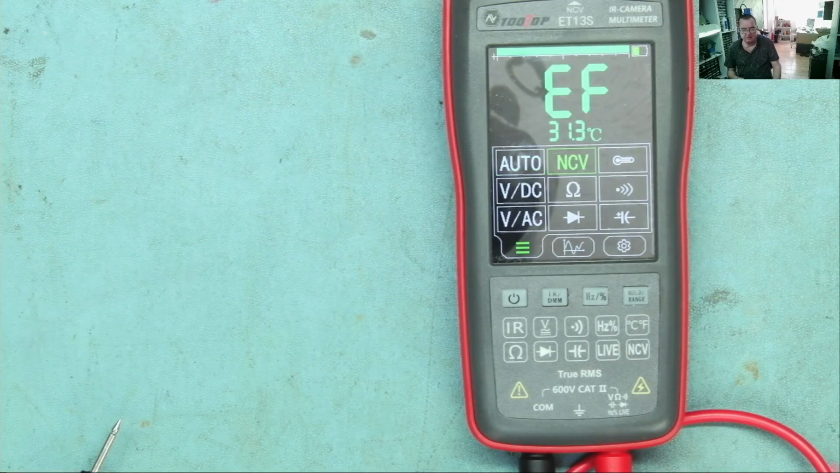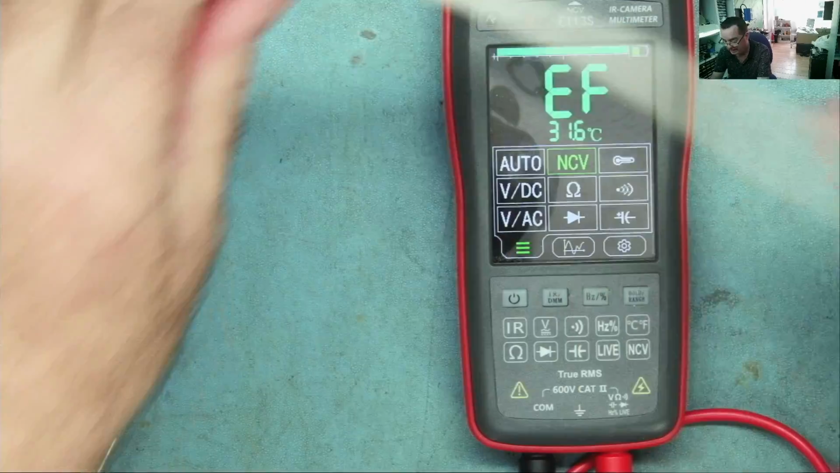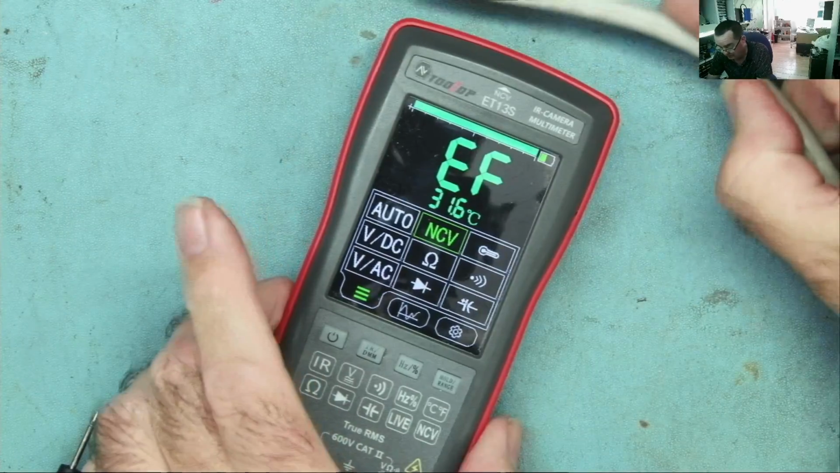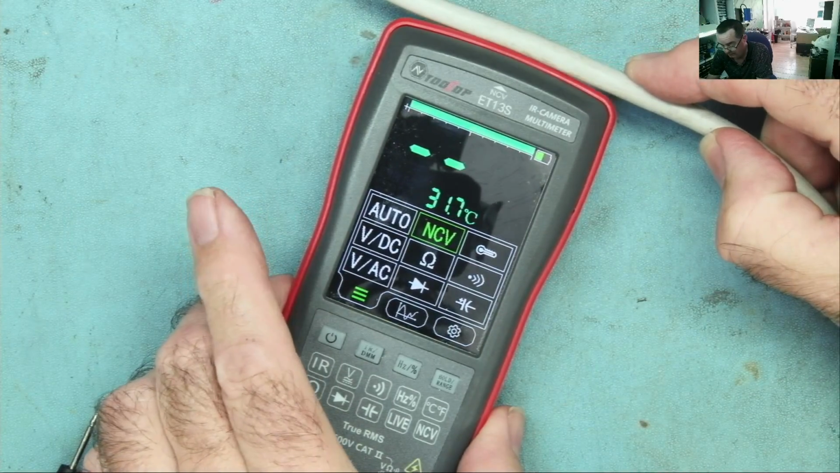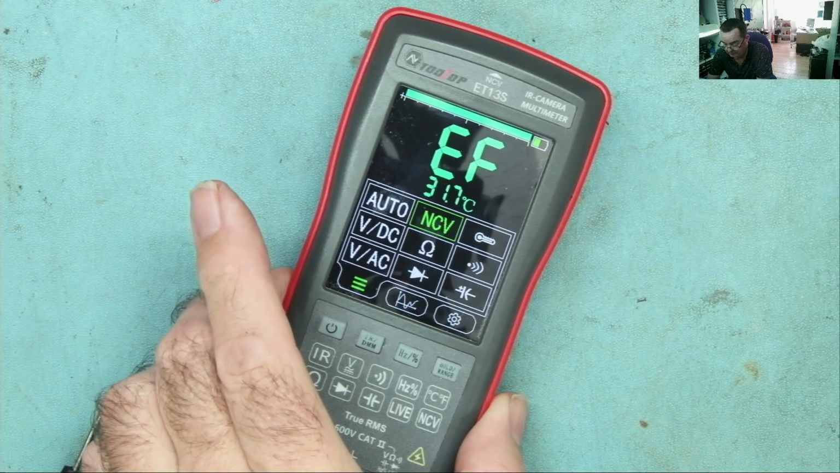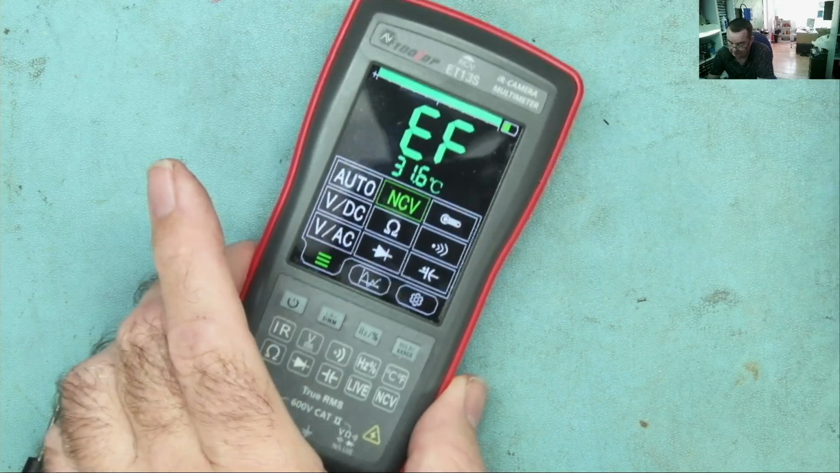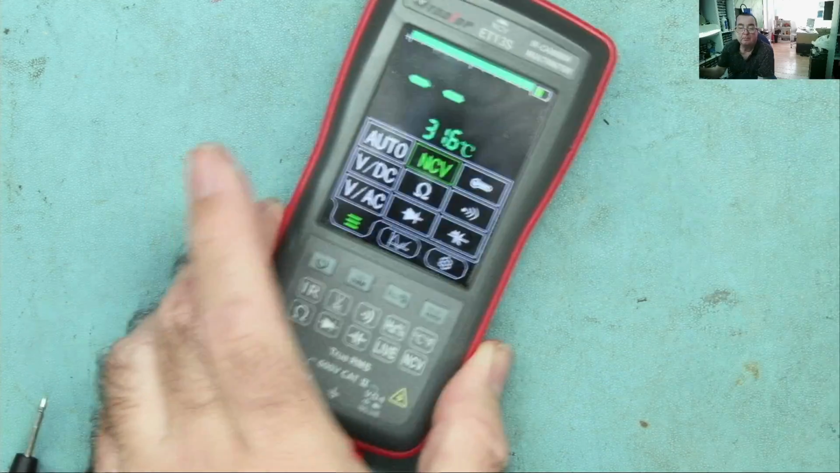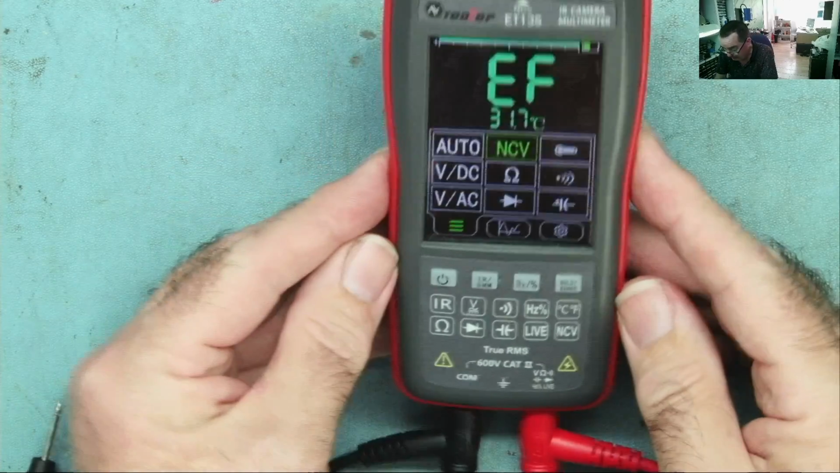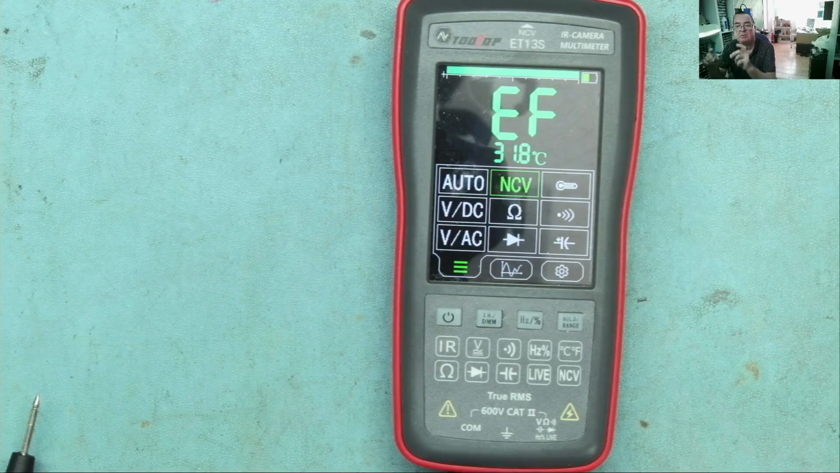Non-contact voltage, let's try this. So this is just a mains lead, not connected to anything, but plugged into my power socket. Yeah. That works. Okay, so I have to say the multimeter is a bit quirky. Yeah, you've seen what it does.